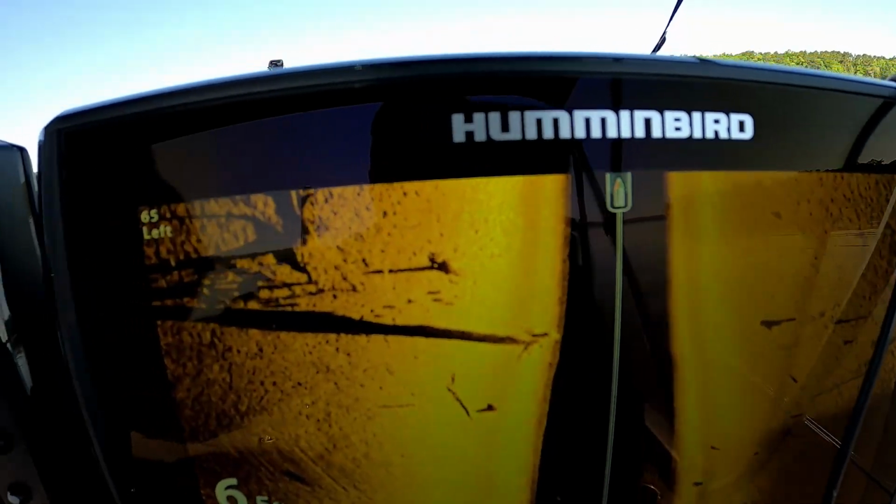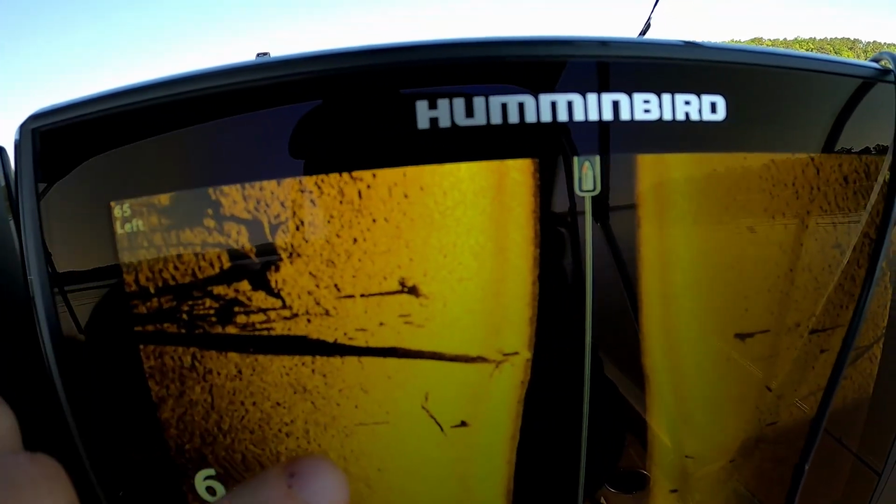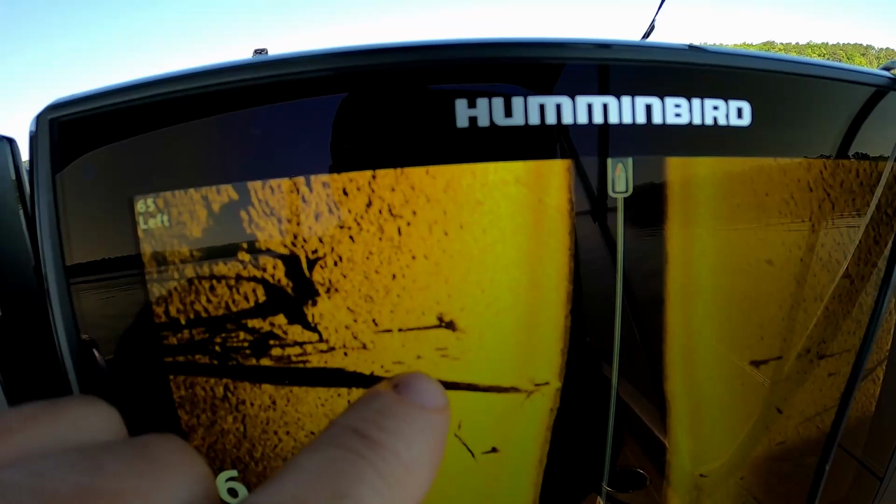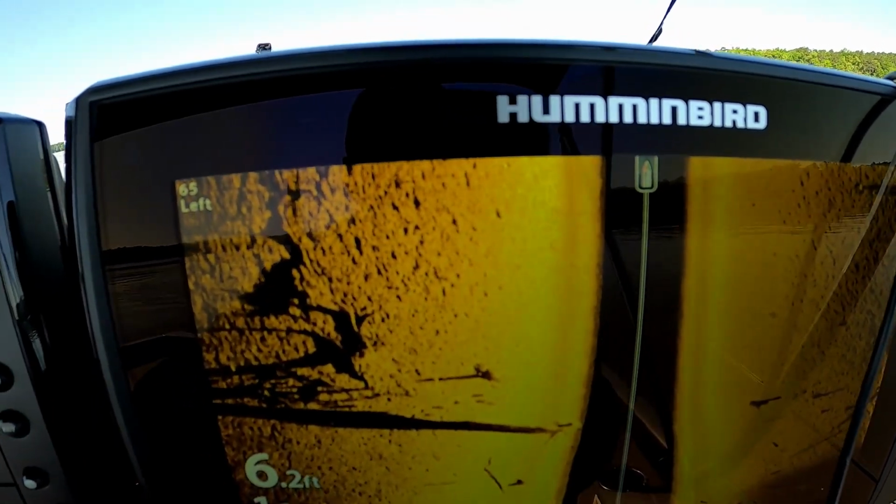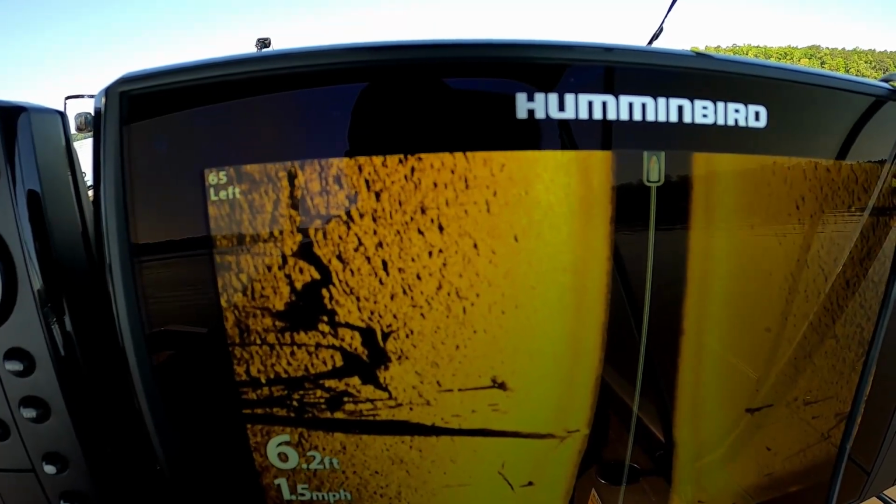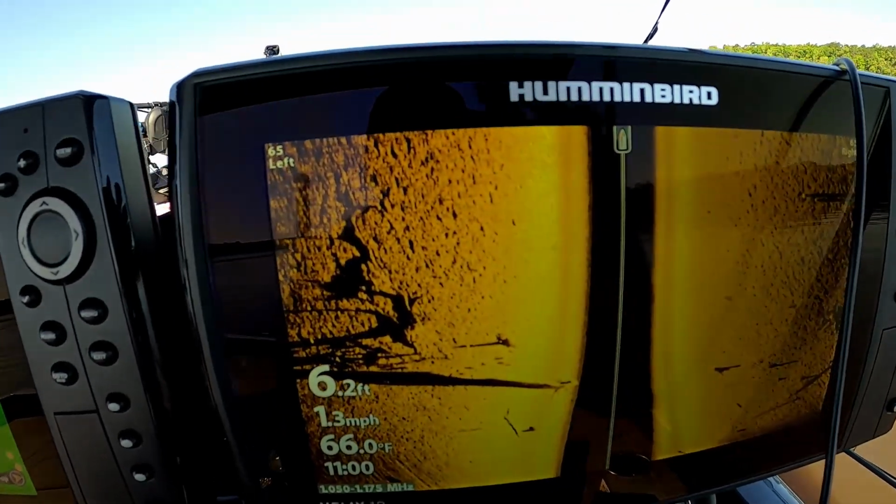Hey guys, this is what those fish look like on the side scan. You see these faint little dots right here and these little lines in this tree? That's what you're looking for. That's how you pick them out. Let's go find some more.